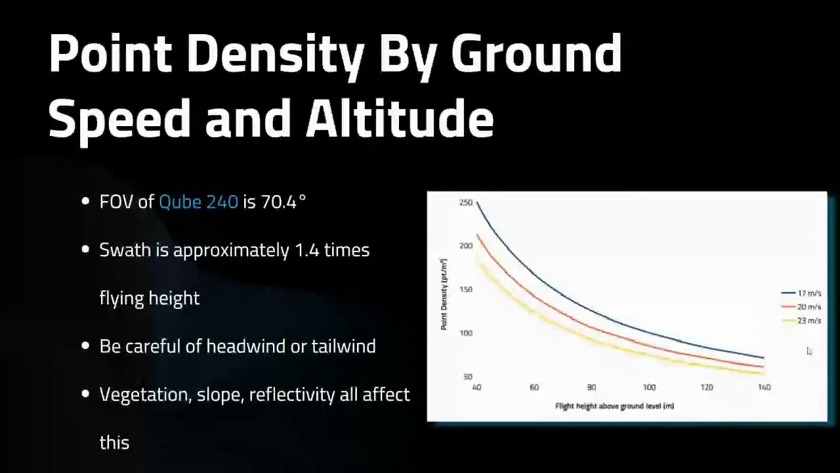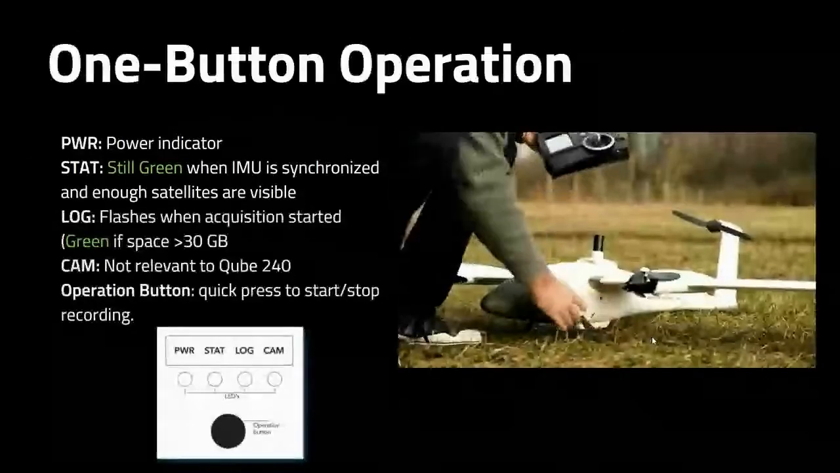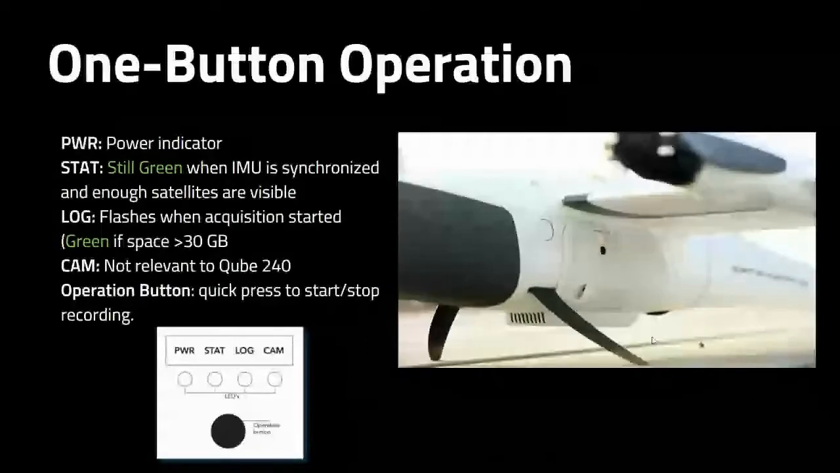You can kind of see at that 100 meters at 17 meters per second, so our Trinity flies at about 18 meters per second set, we're at about 92 points per square meter. And remember, that's 92 points per square meter on your entire LiDAR data. That may not necessarily be your final terrain data, your DTM export out of there, because that's going to vary depending on conditions.